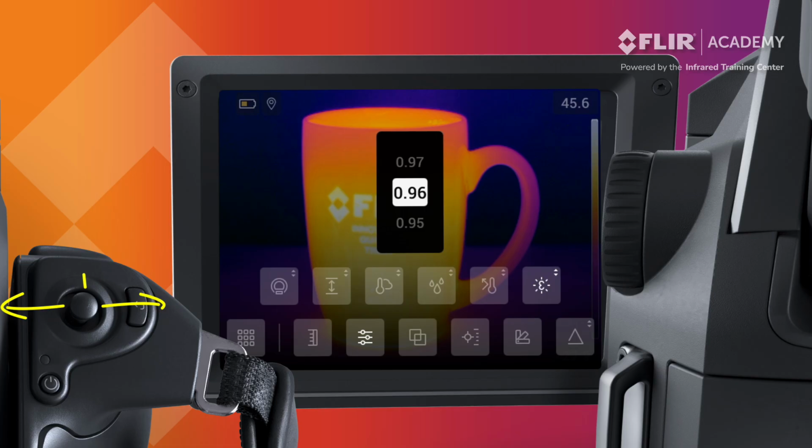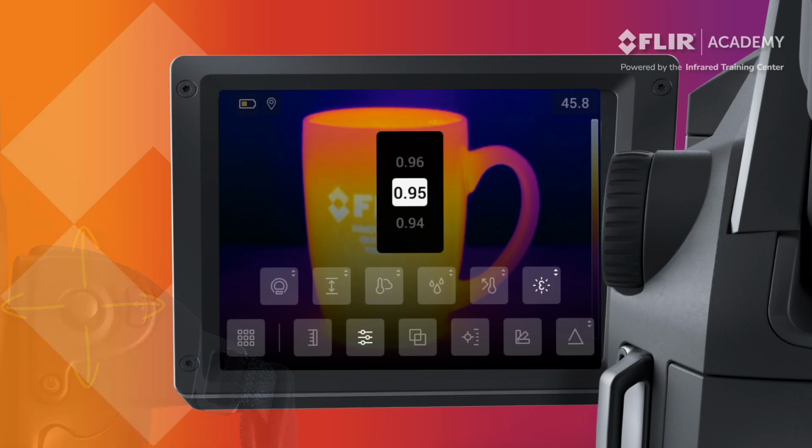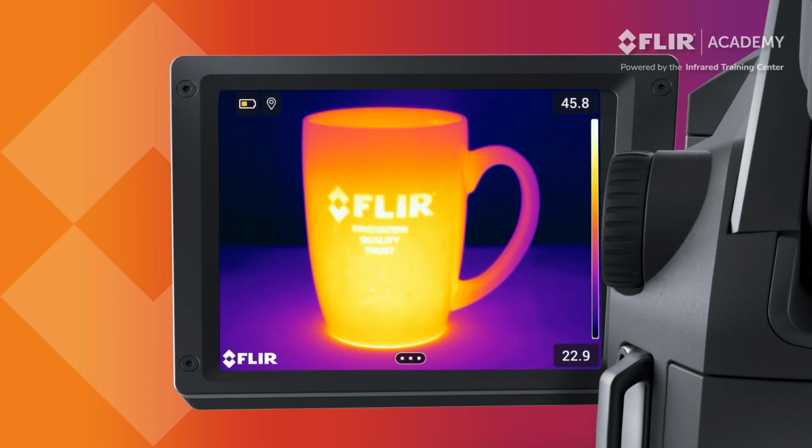Use the joystick to highlight the desired parameter and press in on the joystick to adjust its value. Knowing the correct settings to use for measurement parameters requires a Level 1 IR certification training at a minimum. For now, please make sure you are familiar with how to change these in the camera and know that these can also be adjusted in your reporting software.